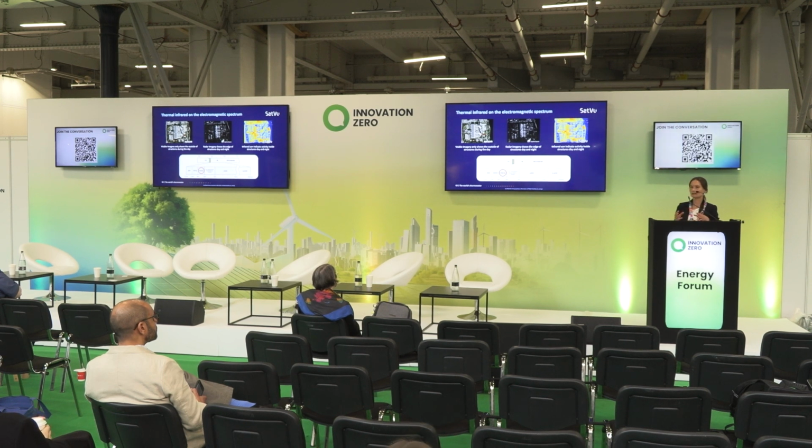When we match these types of data with thermal data at the level of granularity provided by SatVu, we might be able to say not just that there is a building, but also that there is activity happening in the building. It's a type of binary detection. So we can say if the building is hot, there might be some activity happening inside. If it's cold, there is no activity.